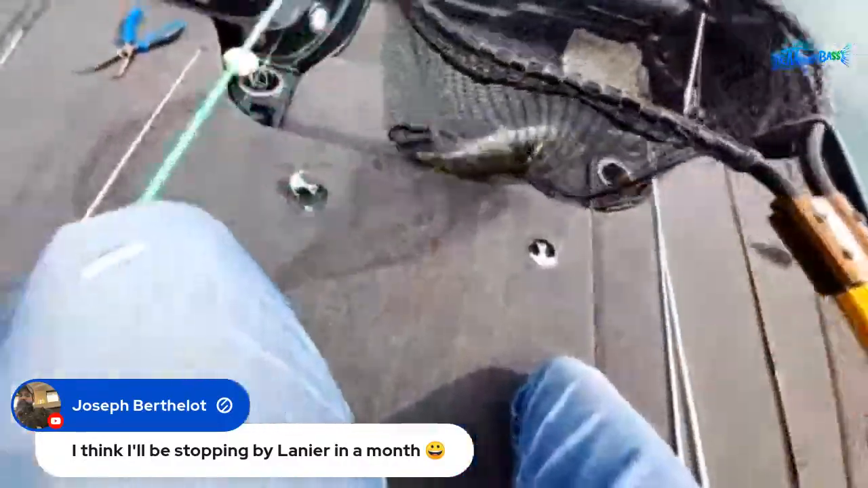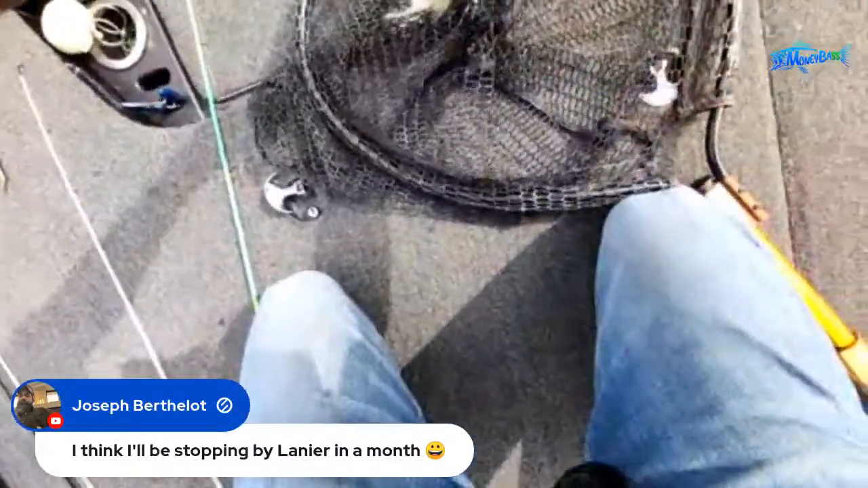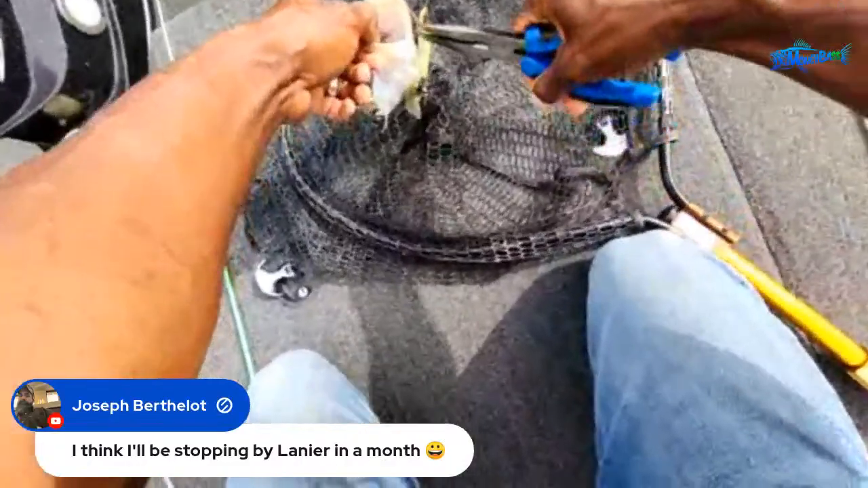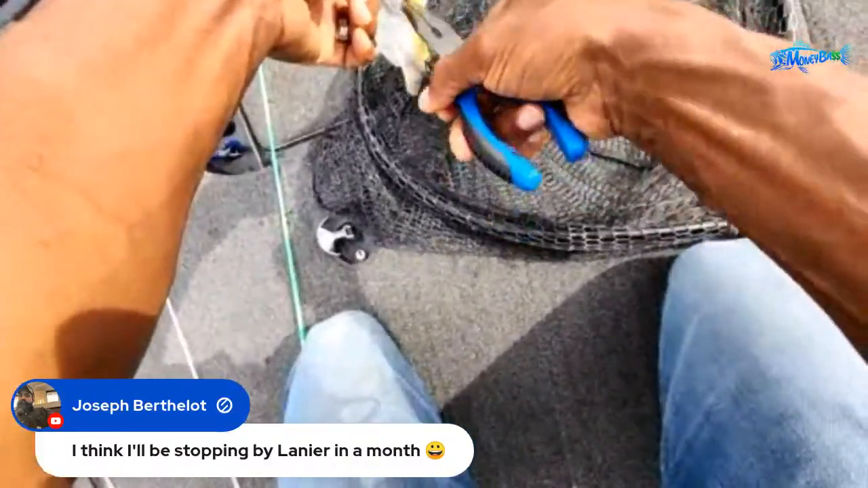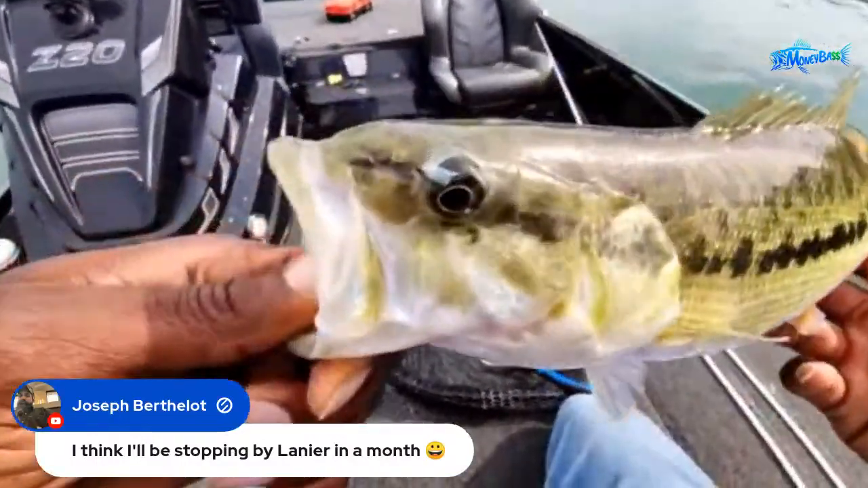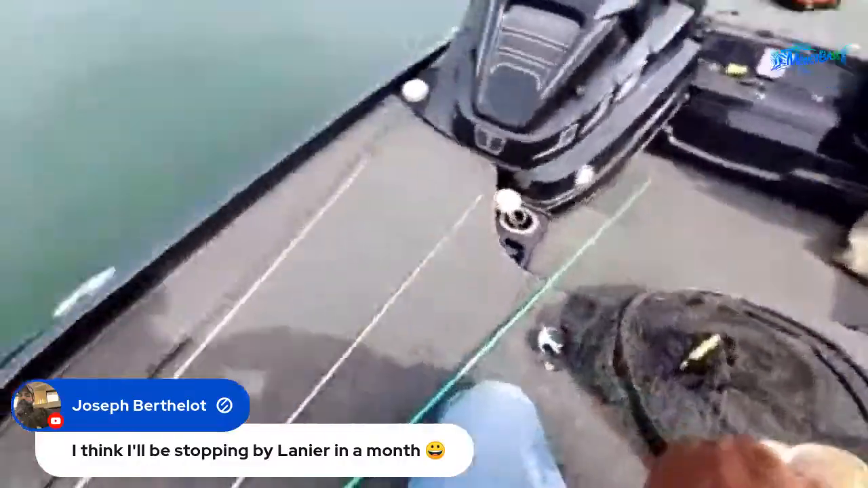All right, guys, you know the routine. Let me get this thing unhooked. Oh, my goodness. I have a big hole in my net, which is definitely big enough for a fish to come out of. I'll show that to you guys in just a second. Let me get that out of here. All right, so we'll get this one weighed up. All right, there we go, guys. Fish number 2. Check out the coloration. Nice cut.